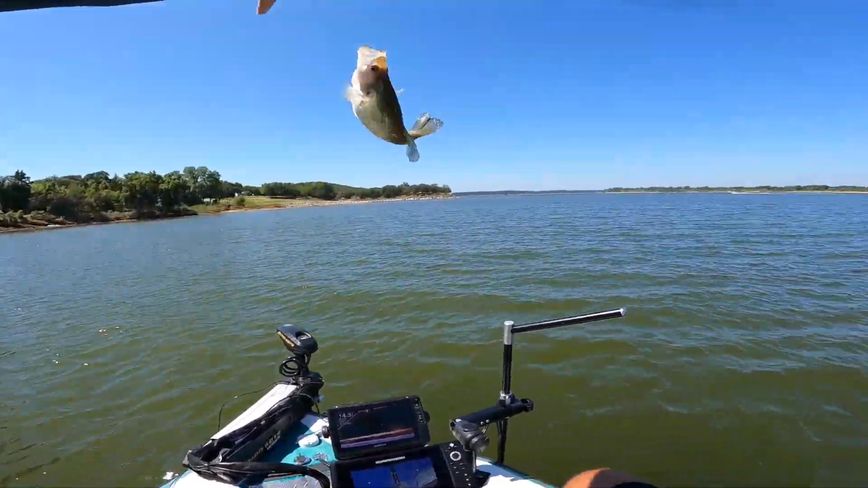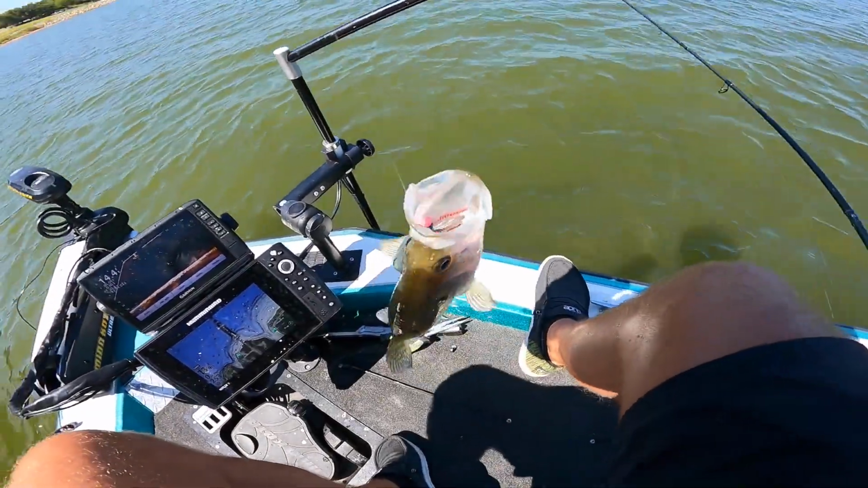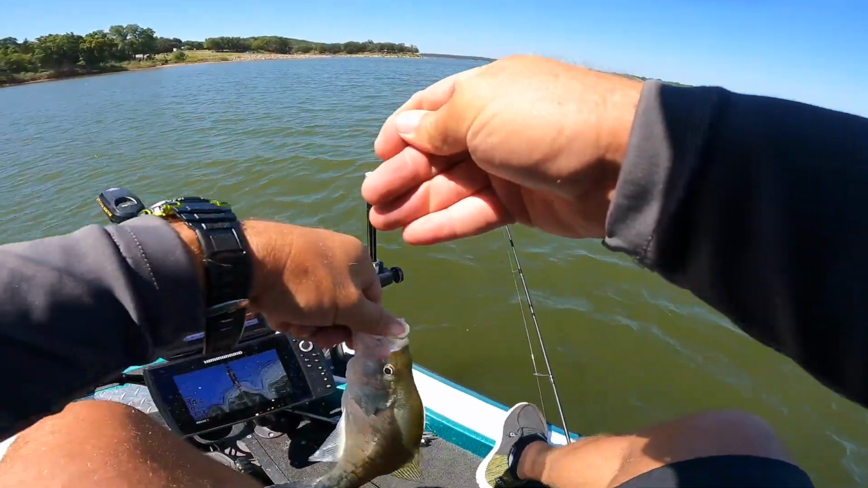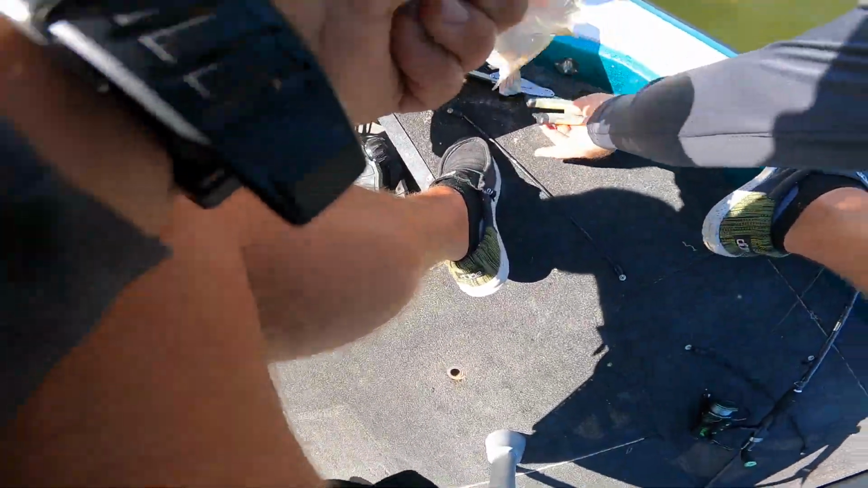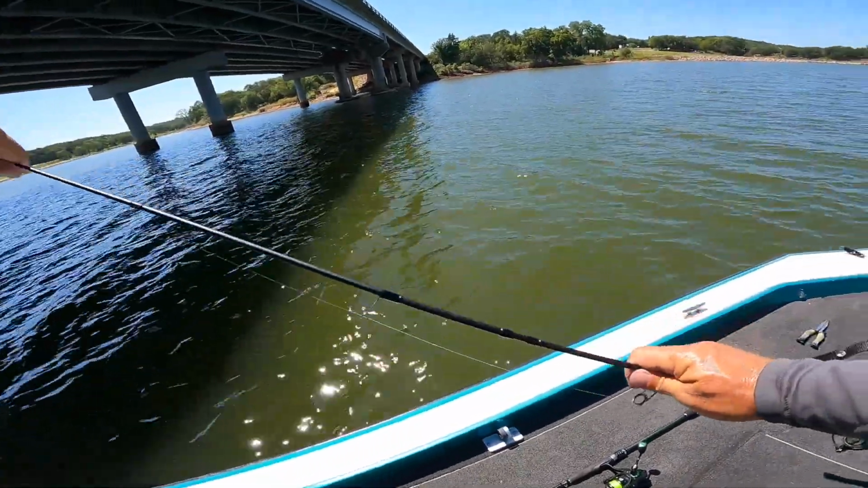That's a much bigger fish. Look, he's got it way down in his throat. Way down in there. He didn't even play. So we are definitely back on the jig bite. That's 2 drops, 2 fish. All right, guys, 2 drops, 2 crappie.